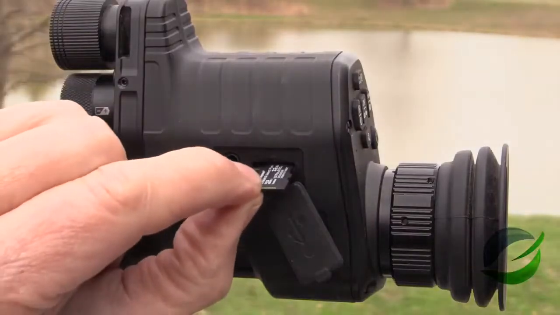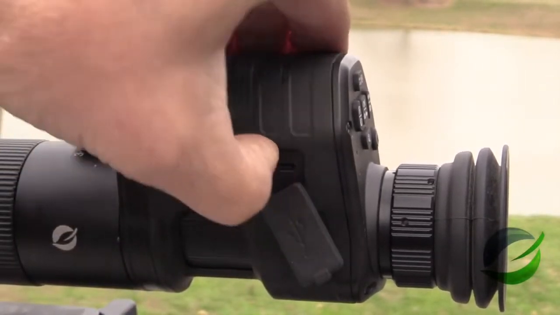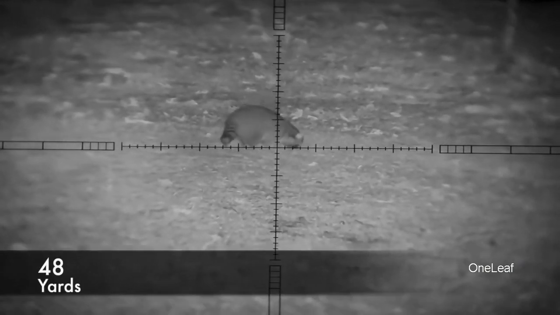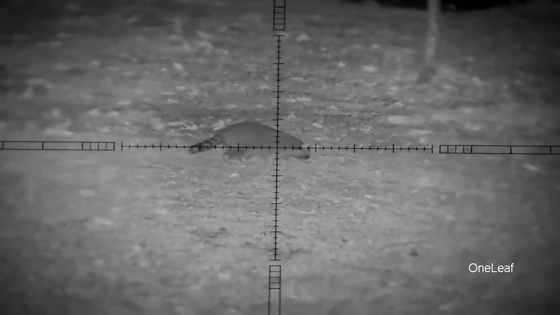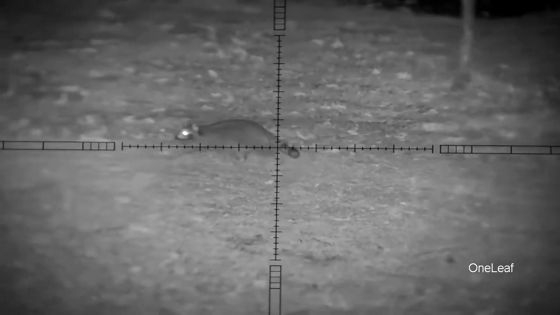You record video on the micro SD card. It'll hold up to a 256 gigabyte micro SD that goes in this slot here. So here's a raccoon at 48 yards and a good quality picture. My question is, would you guys be able to shoot this raccoon at this yardage with this scope? I know I wouldn't have any problem.